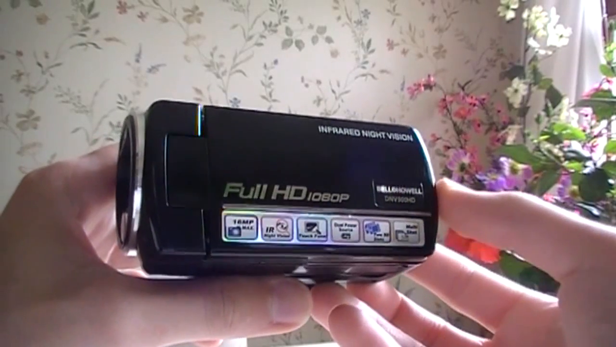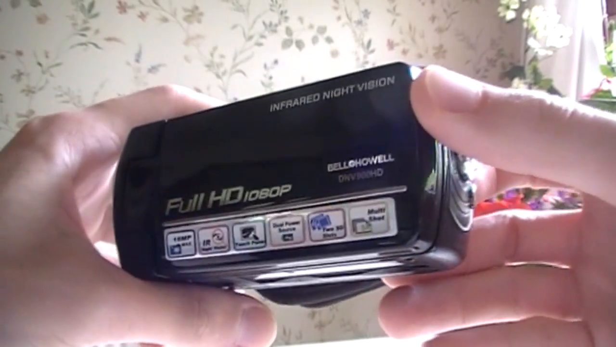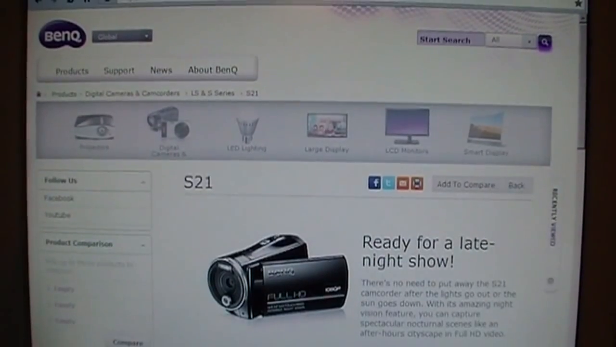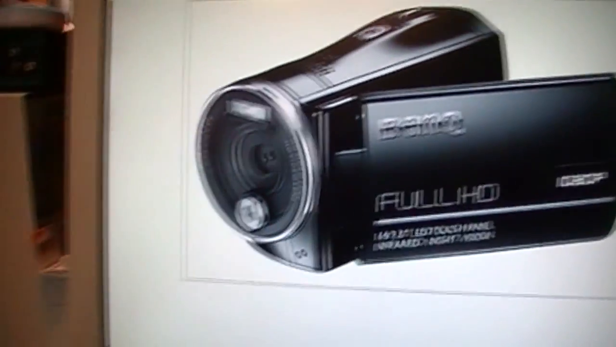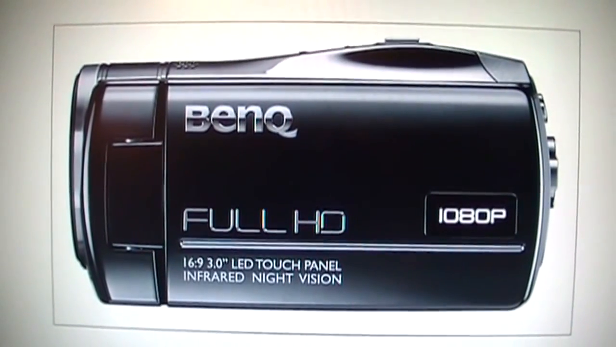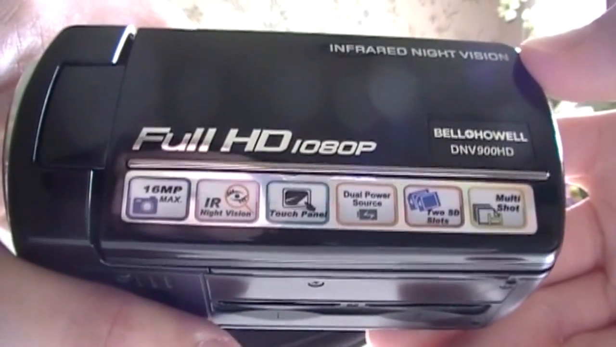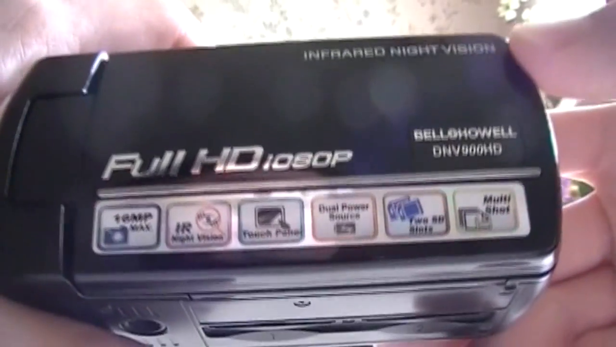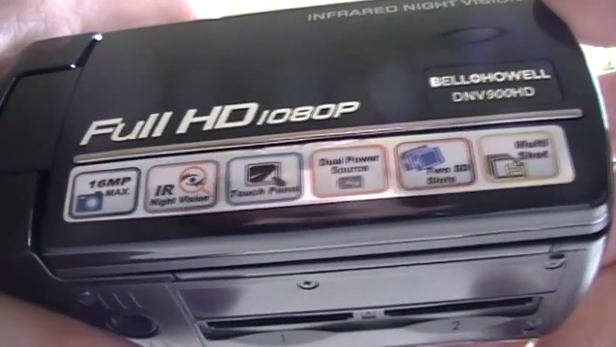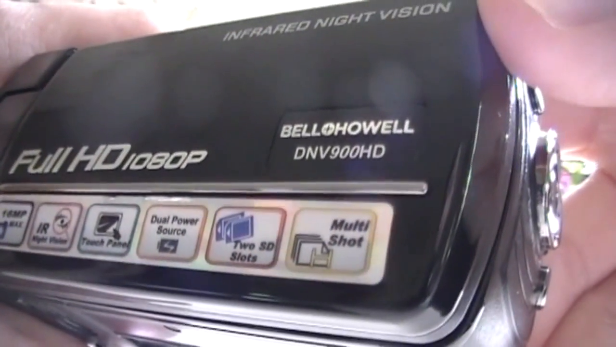Here's the Bell & Howell Full HD 1080p camcorder, model DNV900HD. In regions outside of North America, it is also sold as the BenQ DV-S21. Same thing as the Bell & Howell, just with a different name. Same exact features and design. On the side here, it advertises various features, including still photos up to 16 megapixels, infrared night vision, touch panel, dual power source, 2 SD card slots, and multi-shot.